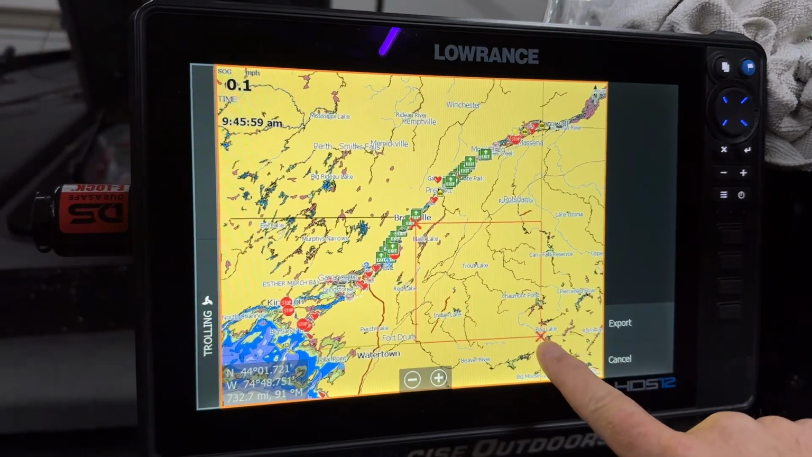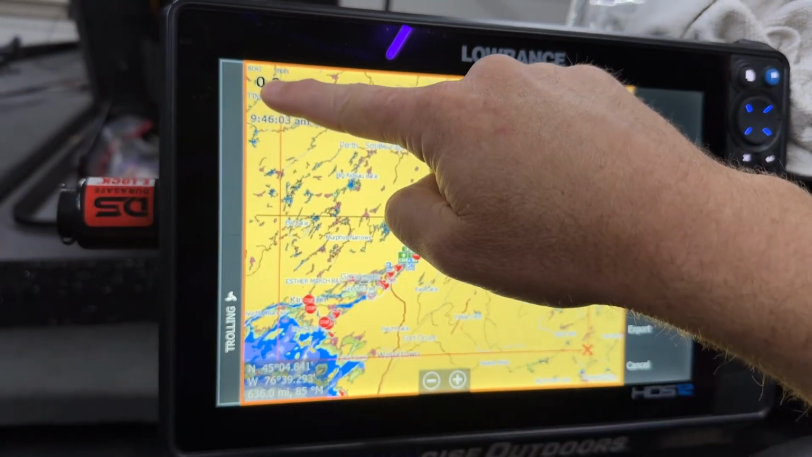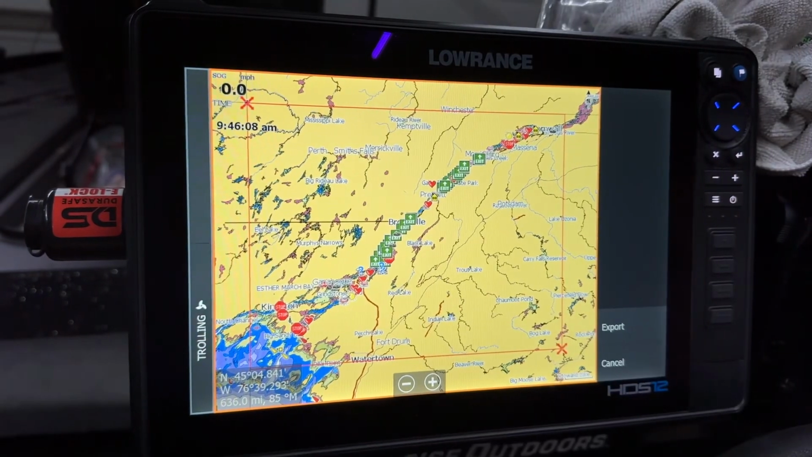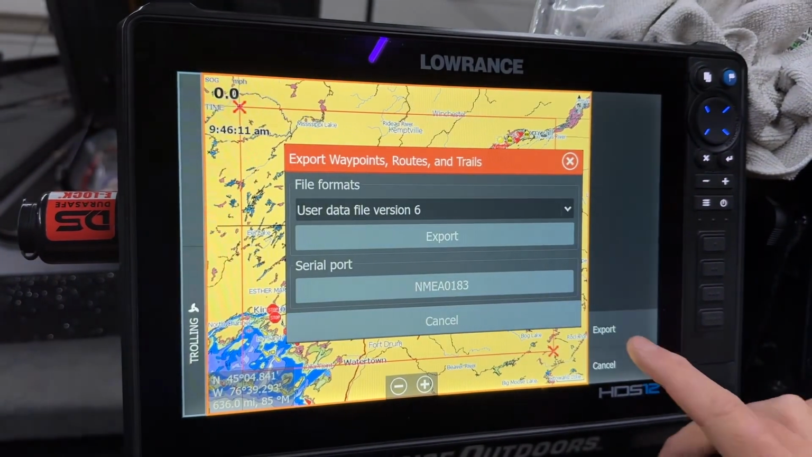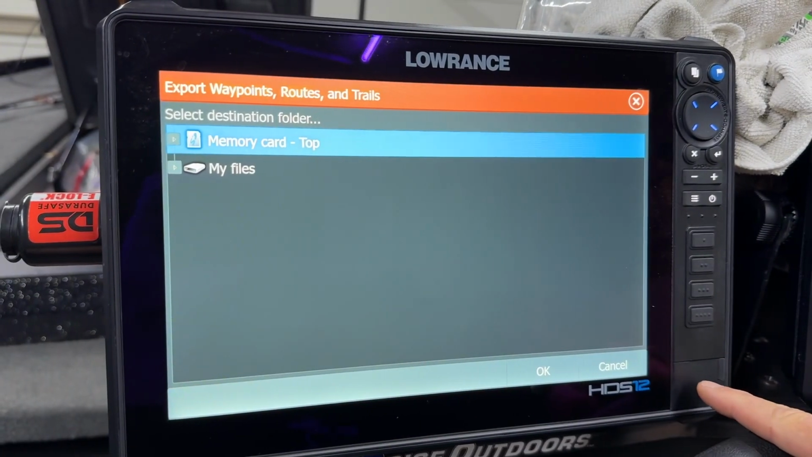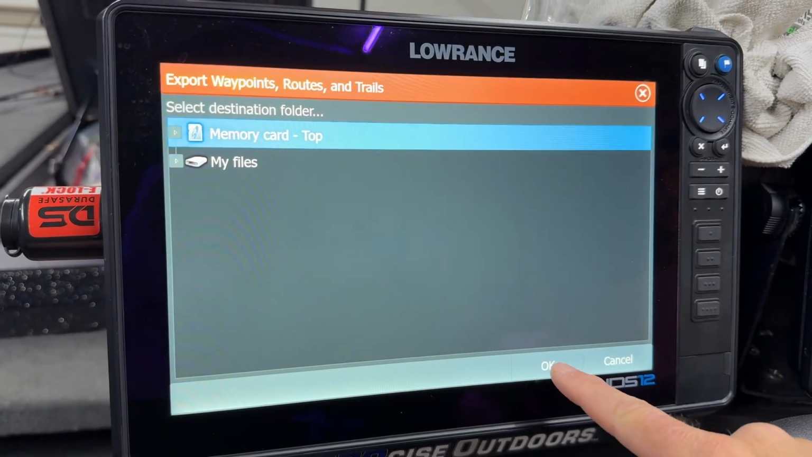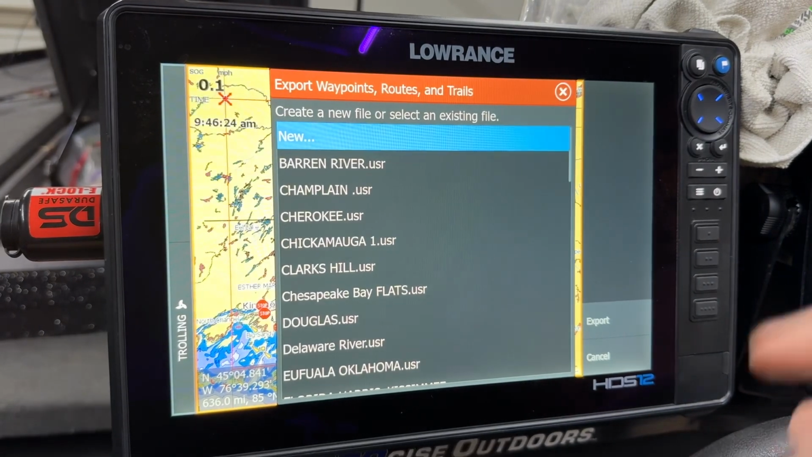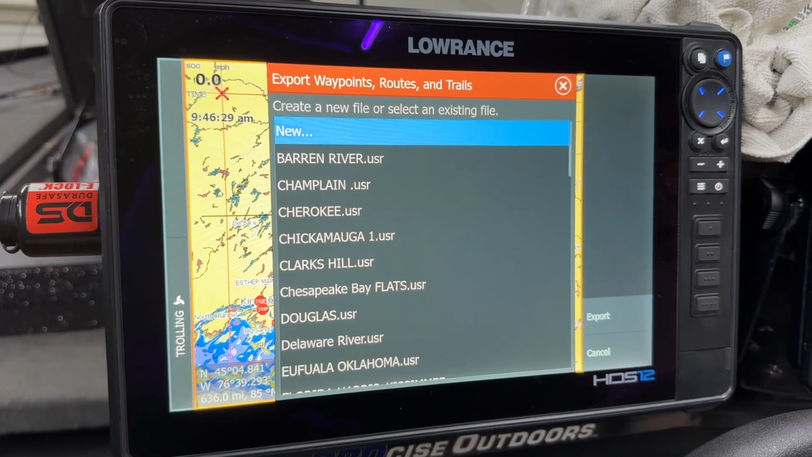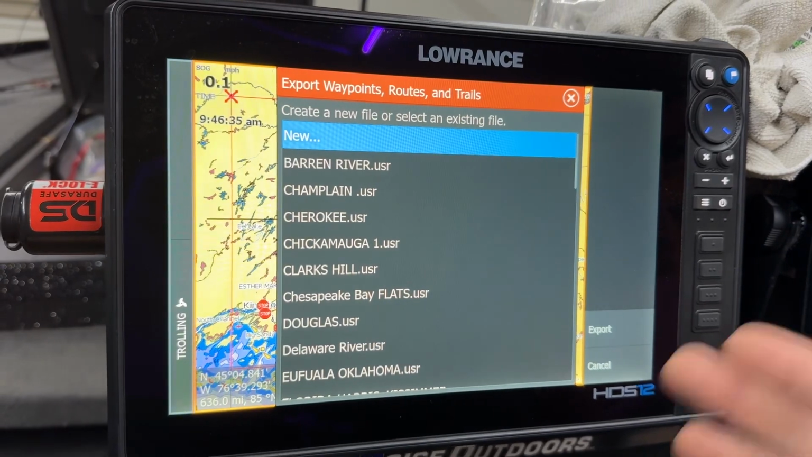So now I'm just going to take this box and incorporate the entire area that I want. So now you can see I've got that box around all of my waypoints. Now I'm going to go to export. We got the right version. My SD card is in the top slot, I've got two slots, so it's there. I'm going to hit OK. Now at this point, I can either create a new file and rename that, say, St. Lawrence River 2024, or I could save it just under my current existing St.